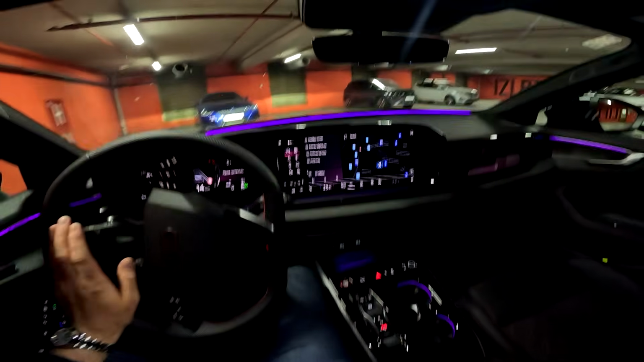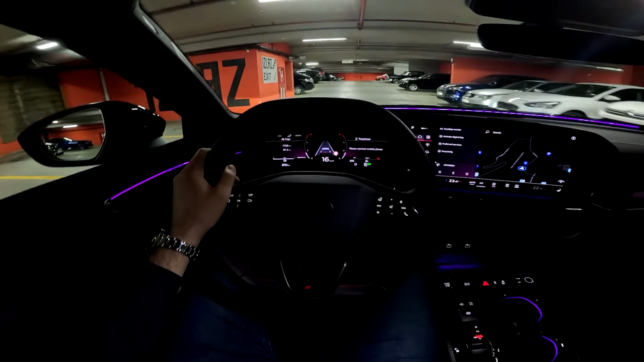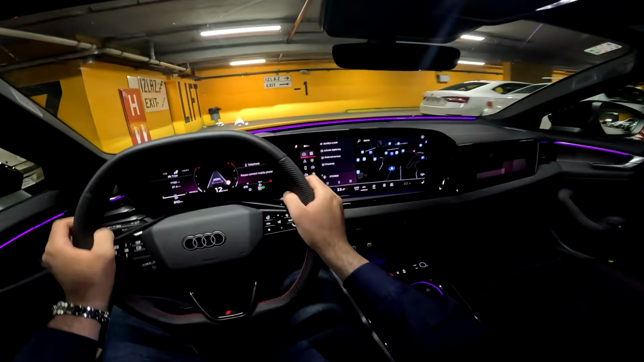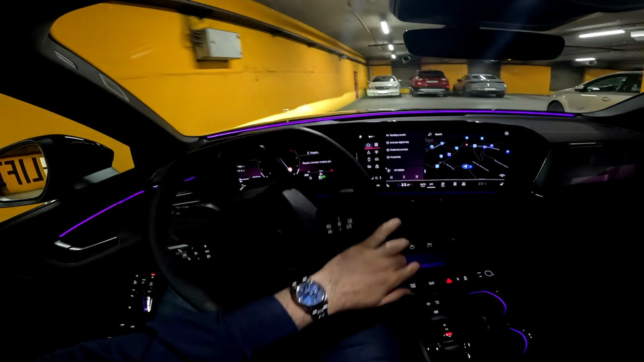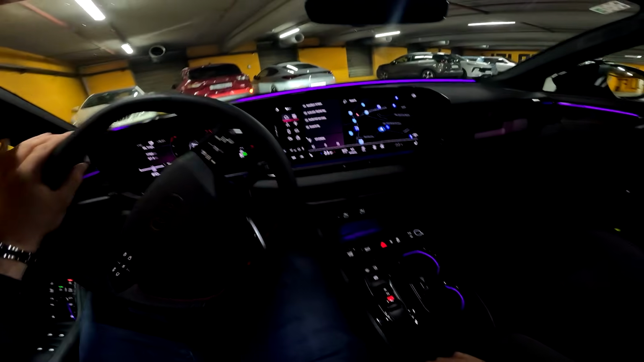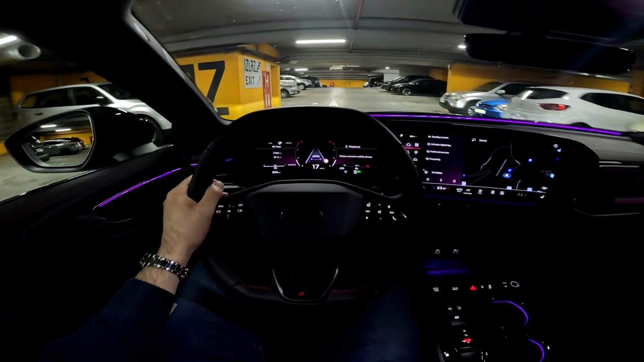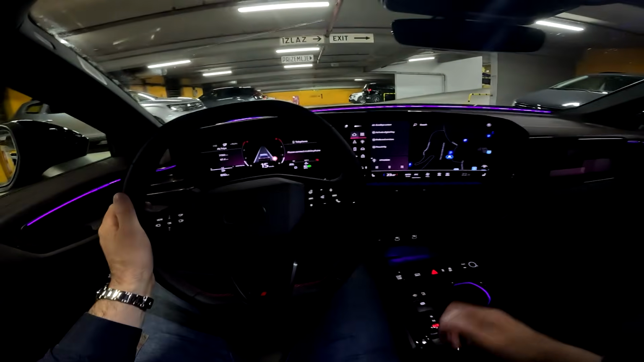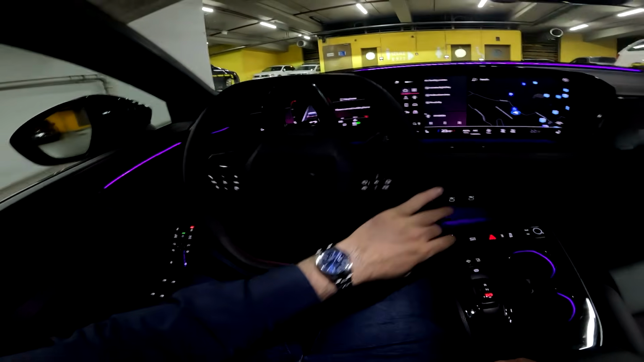So you can go for the petrol versions, 150 or 204 horsepower, and then there are also 2 plug-in hybrids available as well, with range up to 110 kilometers on electric power. So that is really impressive, and also very good choice if you do a lot of daily commuting and you have charger maybe at your house or in the place where you work.